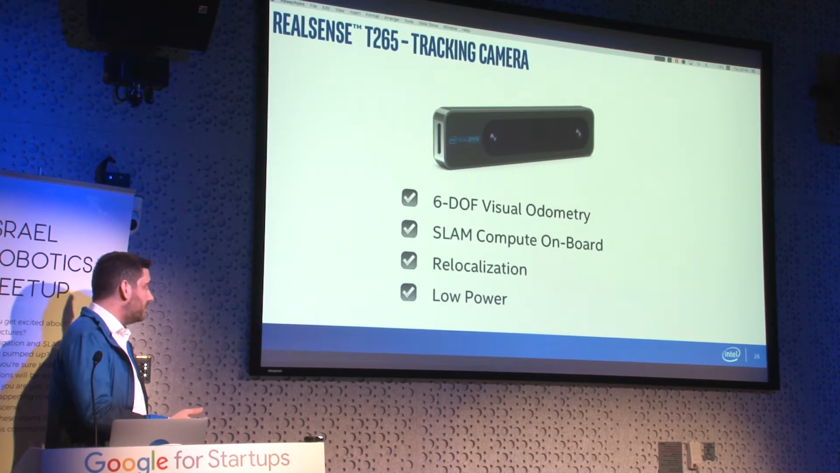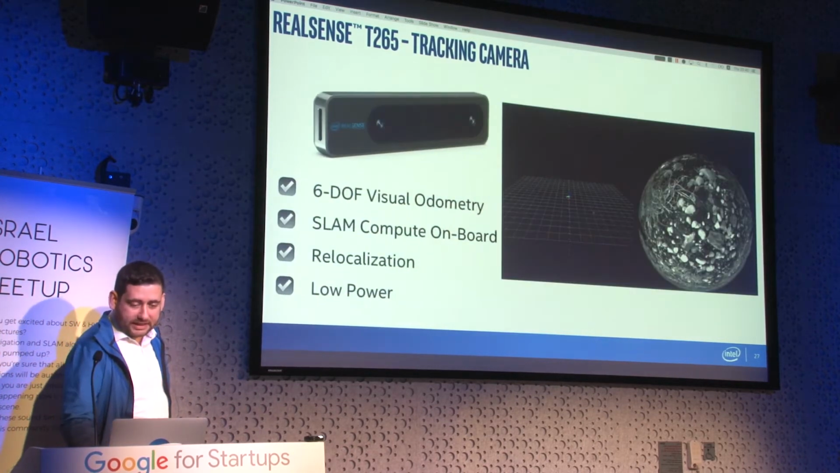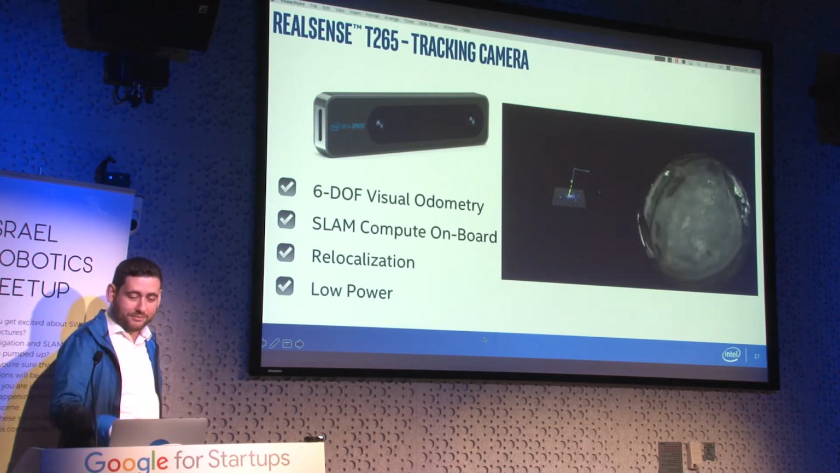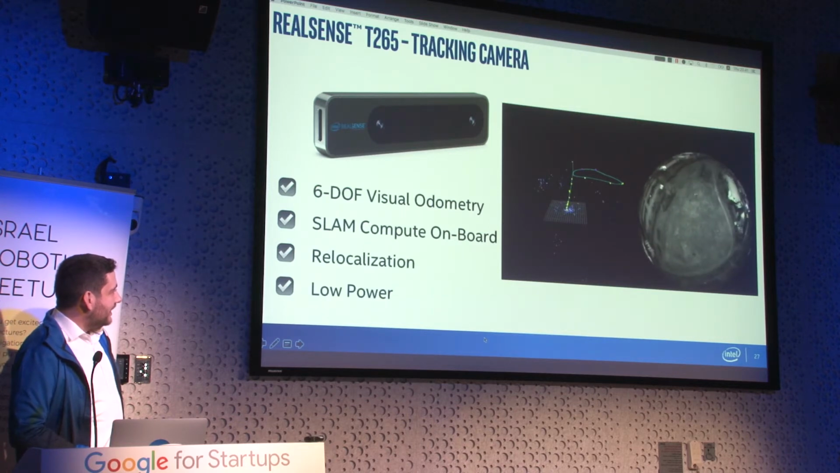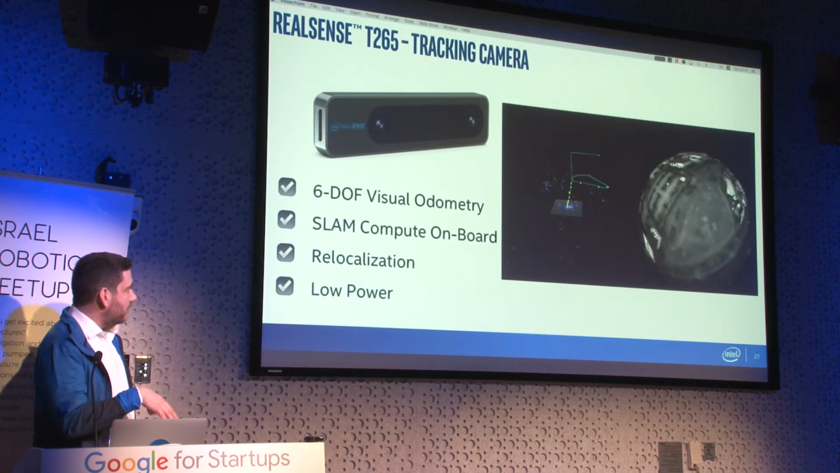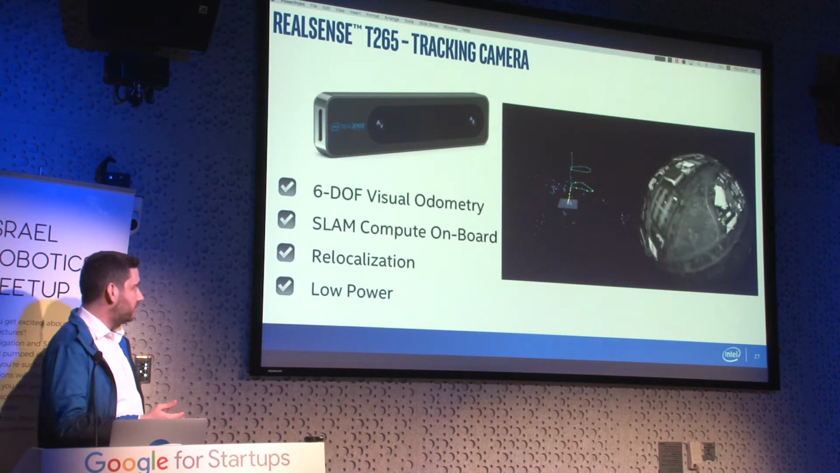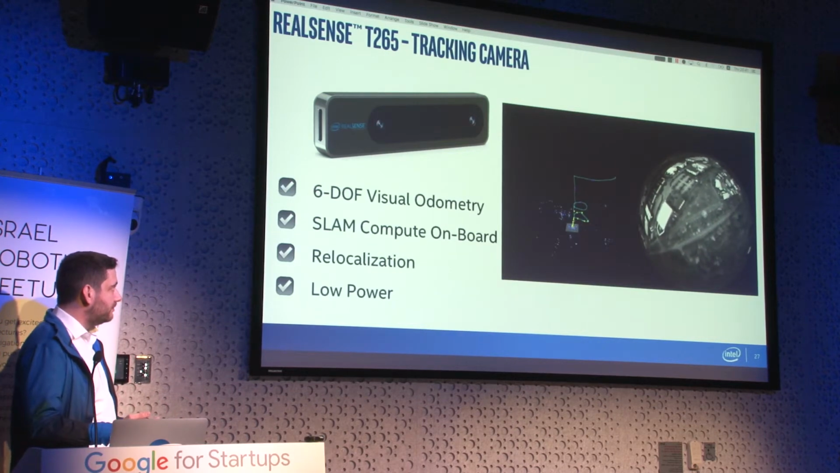It's based on visual odometry with relocalization. And just to give you a taste, now we have liftoff. So this is the camera attached to a drone and being used as an alternative source of navigation where GPS is not available.